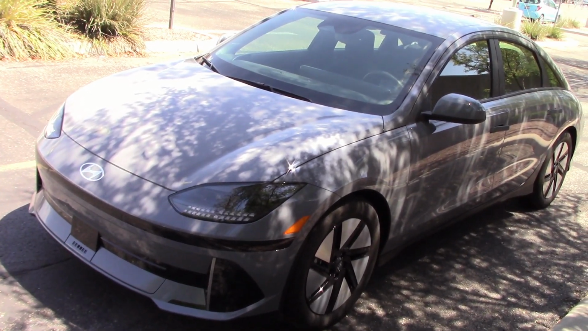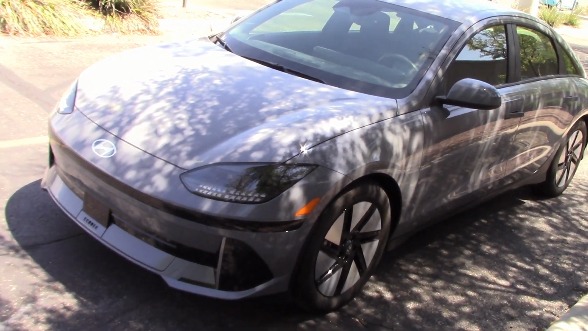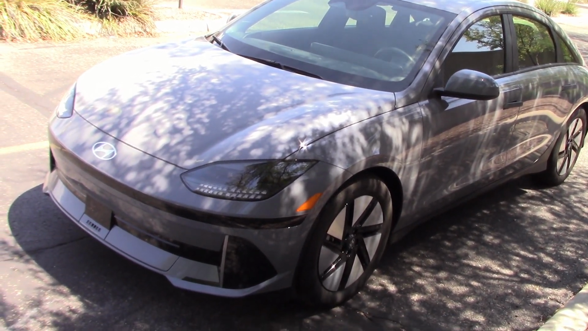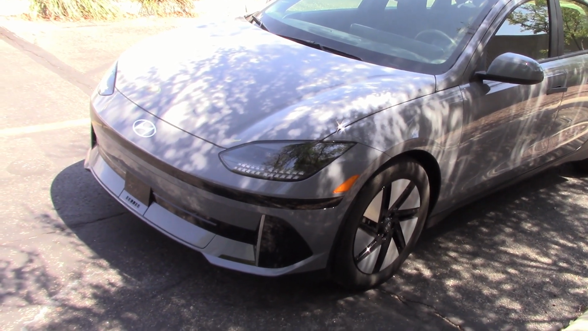Hyundai sent us their Ioniq 6 electric vehicle to drive. We already did a full road test video on this, showing the true range and driving characteristics. That's a separate video on YouTube. I'll link for that at the end of this video. But here we're doing night drive and headlight test only.